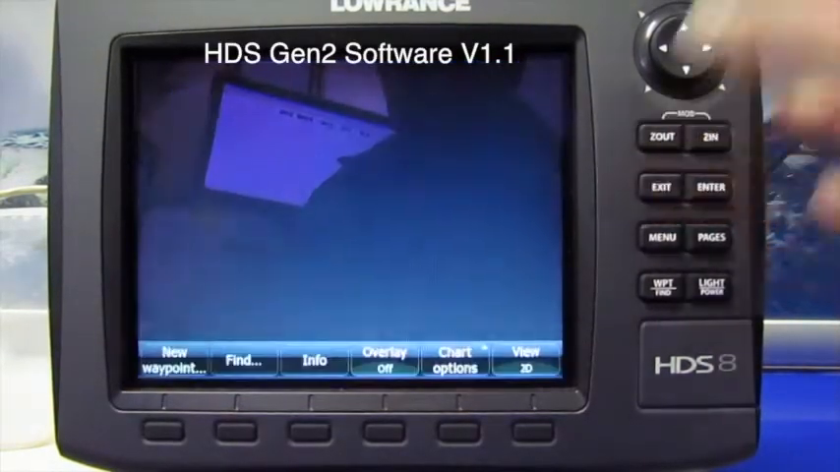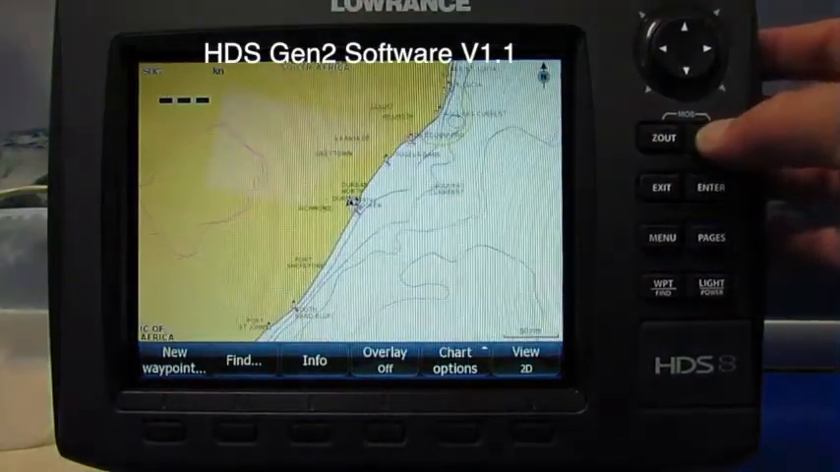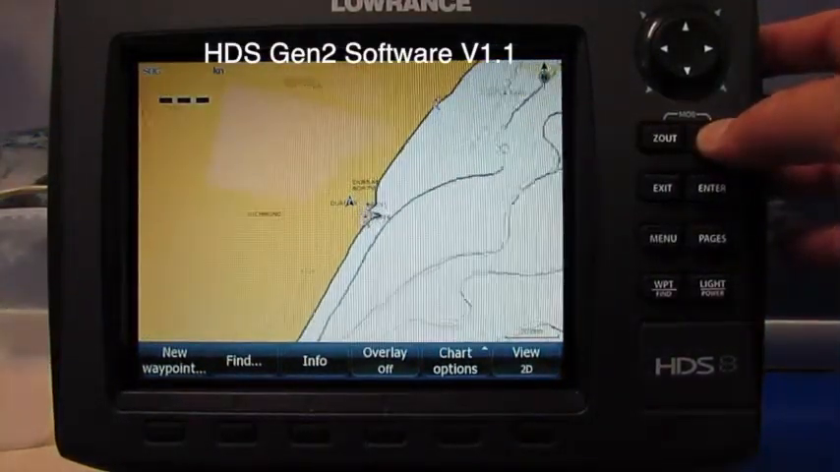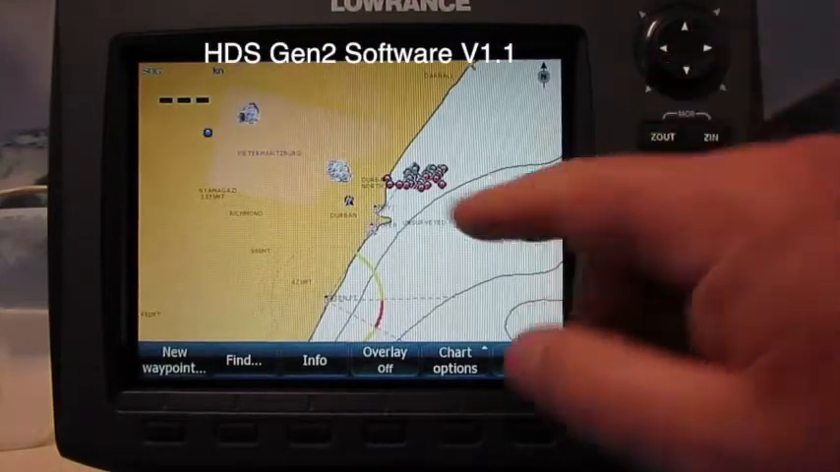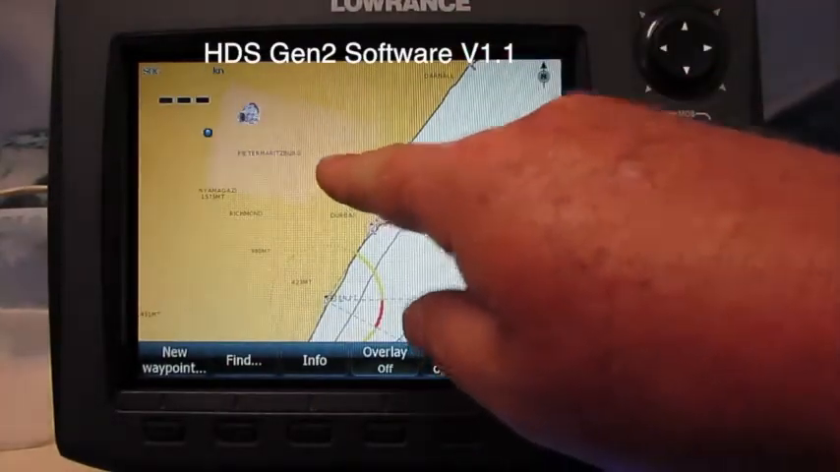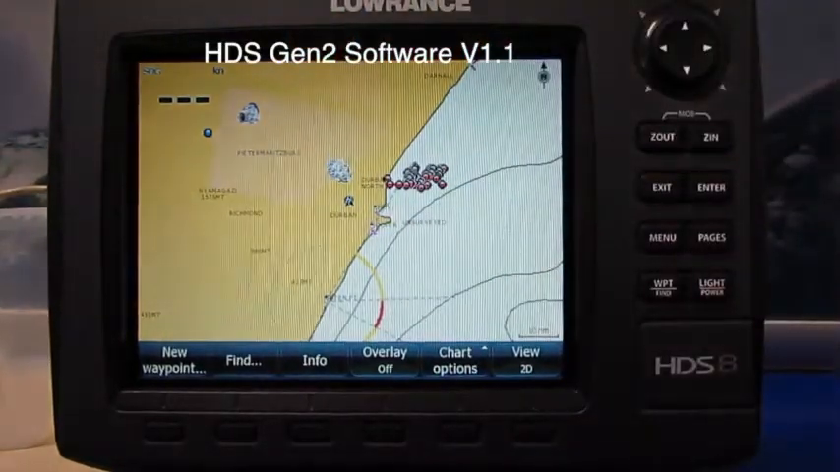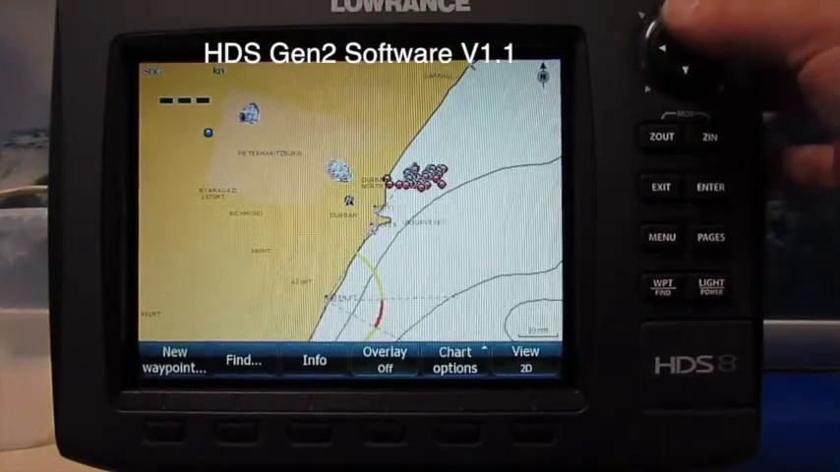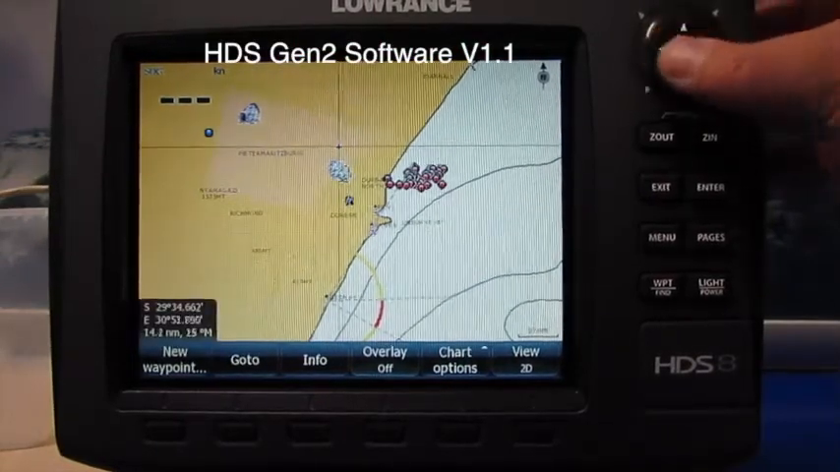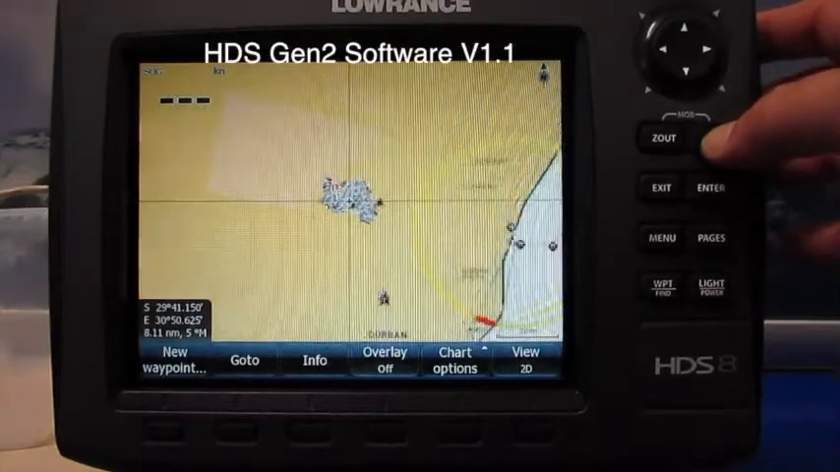I'm going to exit that. Hopefully we should see there's our waypoints. We've got my offshore waypoints here, we've got Inanda Dam here, and we've got Albert Falls Dam there. And everything seems to be reloading pretty fast. So let's put this over Inanda. I keep zooming in.